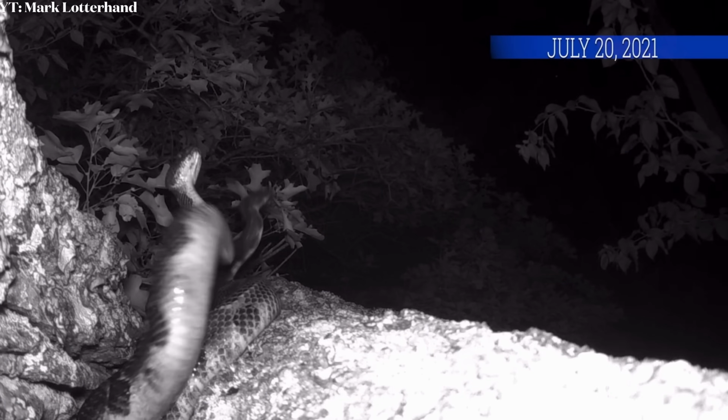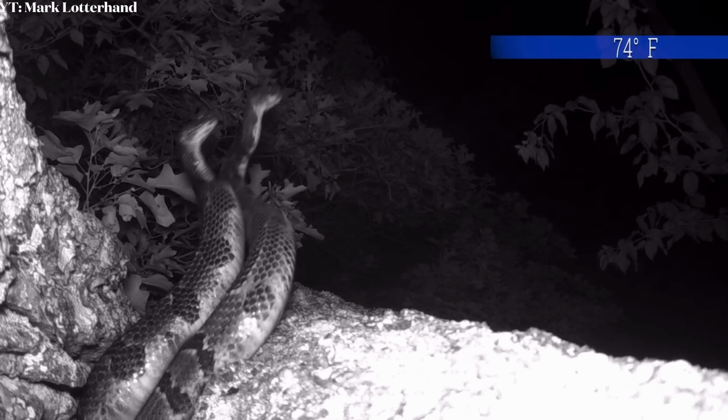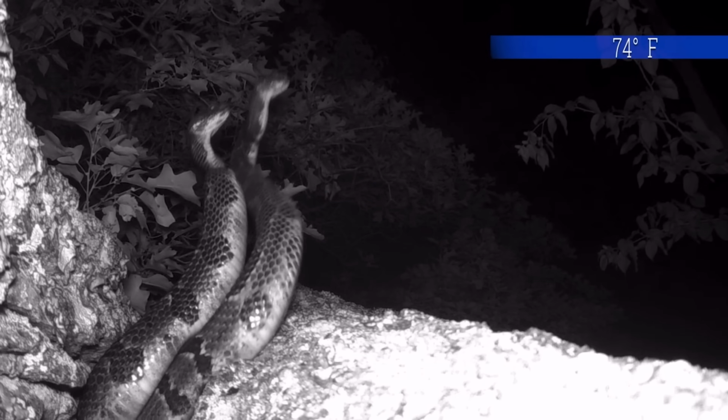This video comes from Mark Lauderhand on YouTube. This video shows two male timber rattlesnakes participating in what's called a combat dance. This clear and up-close footage gives us an amazing look at what this combat dance consists of.